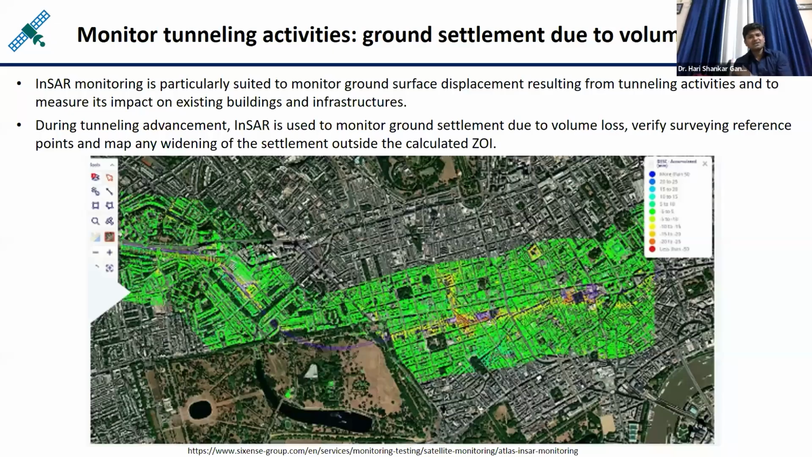Now here you can see another example: the monitoring of tunnel activities. Suppose some tunneling activities are going on. The upper surface of the land can slowly go downwards. From interferometry you can see this particular yellow patch showing that some deformation is happening, or you can say the land is slowly going downwards. So easily you can identify over this particular area that a tunnel is forming inside. So tunneling analysis can be done.